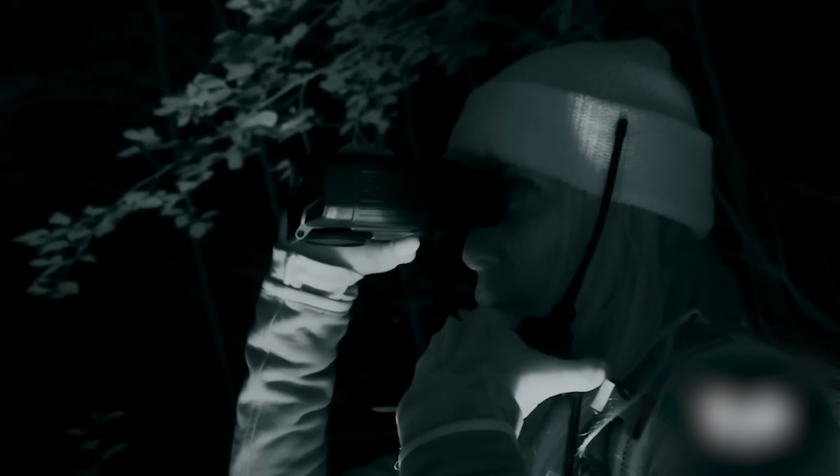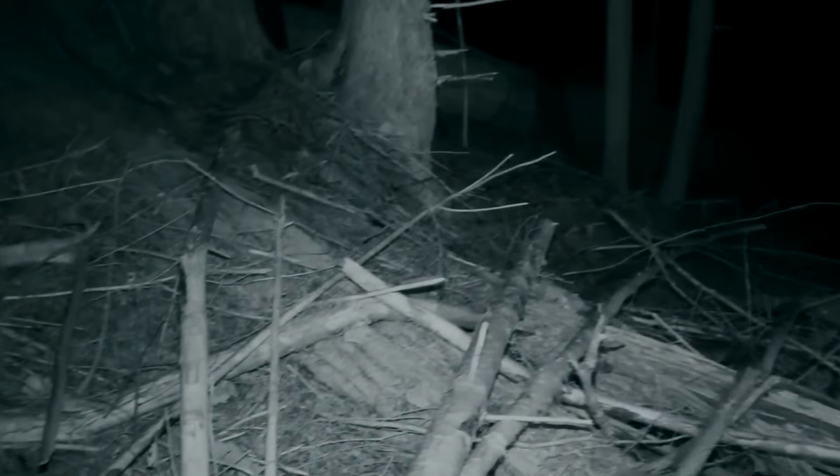Mireya is hearing strange sounds and it feels like something is getting closer. She grabs her binoculars and tries to spot whatever it is, but she can't see anything. This makes her even more nervous because it seems like these creatures might be smart enough to stay hidden. Earlier, she crossed over some fallen logs, and now she wonders if that was a sign to keep people out.